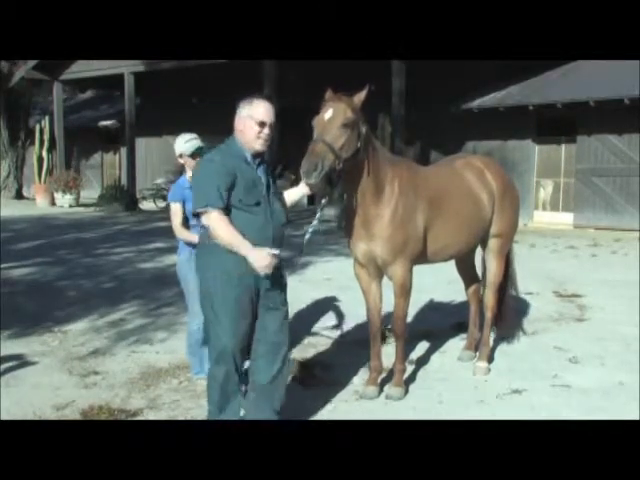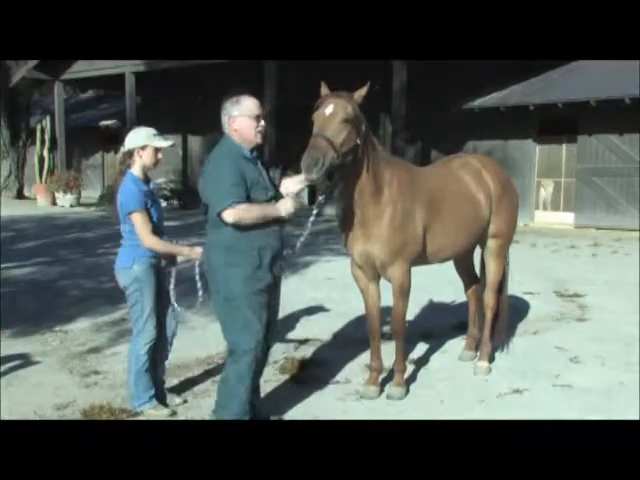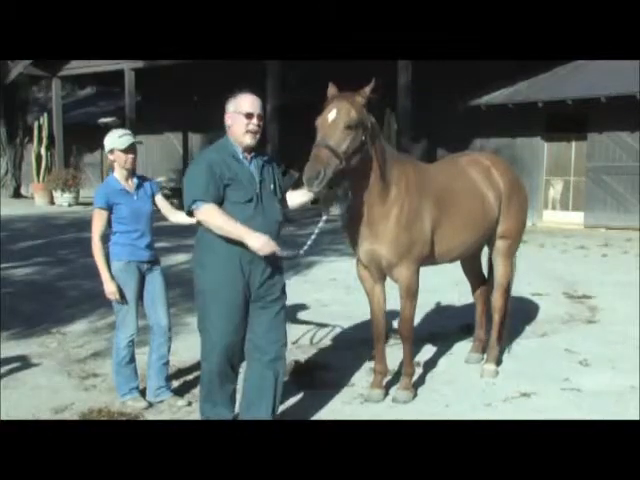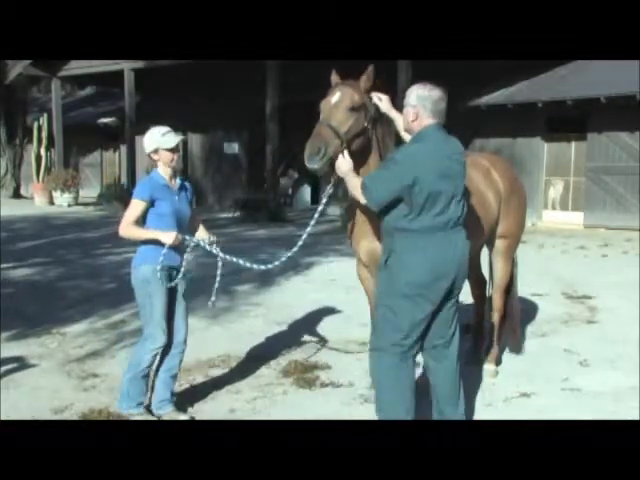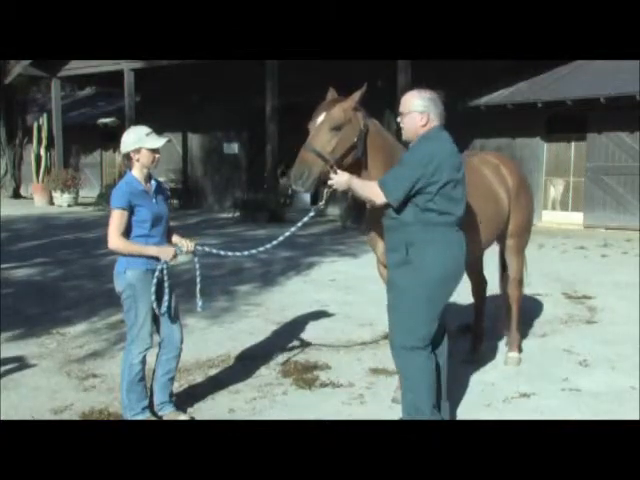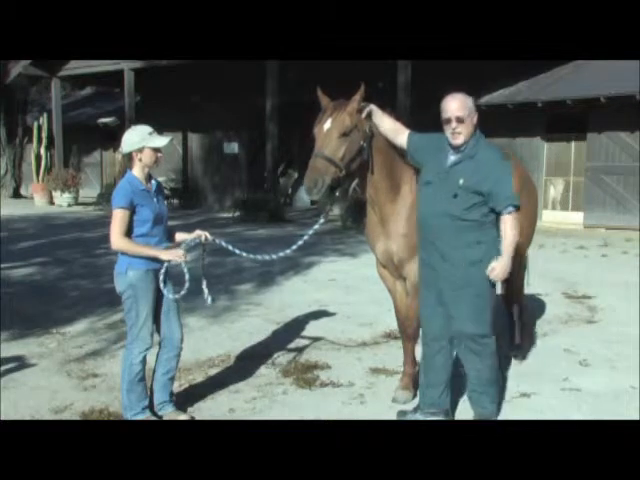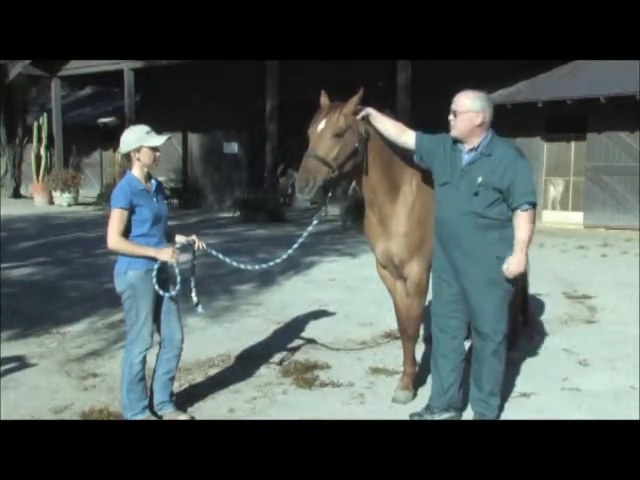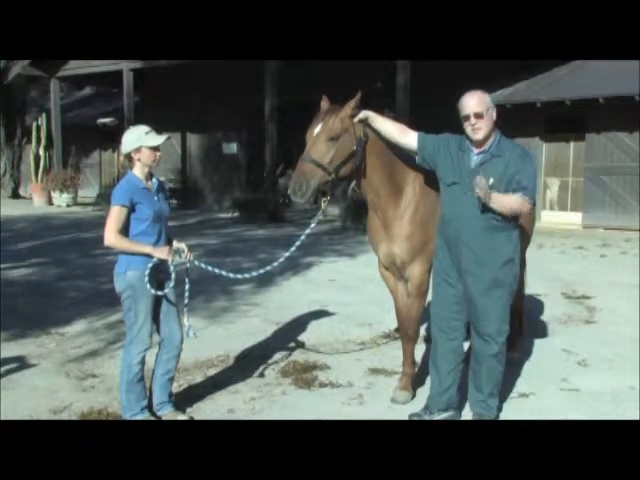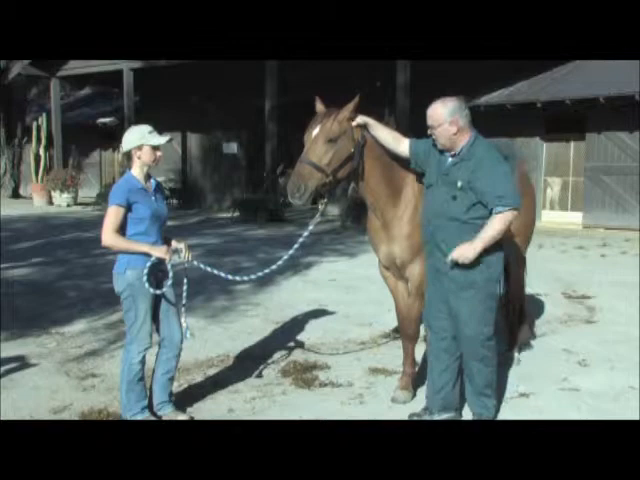What he's telling me is that his neck is out on this side. If I go on this side, he also will react. See that? And he will react again on this side. But look at the difference in the reaction. He's basically got his neck out up here at C1. If you feel across the top of his neck, you'll feel a difference between the right side and the left side, how this is displaced. His neck is out a little bit on the left side.